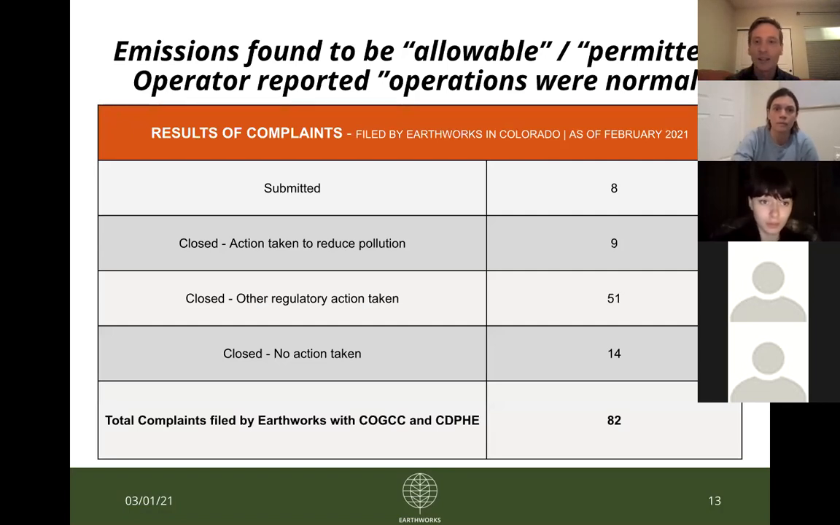And then this table really quickly just goes through the results of our complaint process. Again, the 8 submitted are ones that we're still waiting to hear back on. The closed, no action taken is exactly what it sounds like: no action was taken at all. 51 were closed with what we call other regulatory action, which is our shorthand for probably what happened was the investigator just forwarded on our visuals to the operator, as I mentioned. And then the operator basically just came back with the response that operations were normal or nothing was allowed. Very infrequently does an investigator from the CDPHE actually go and look at the site in question. It does happen, but not as often as we'd like.